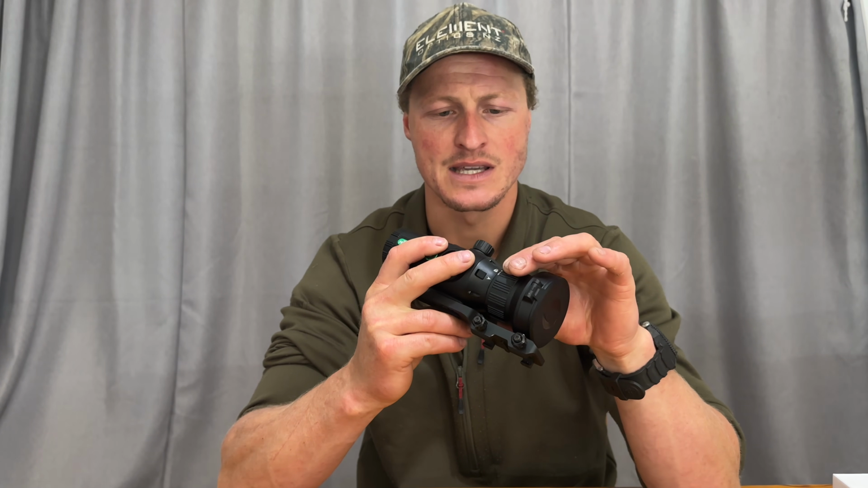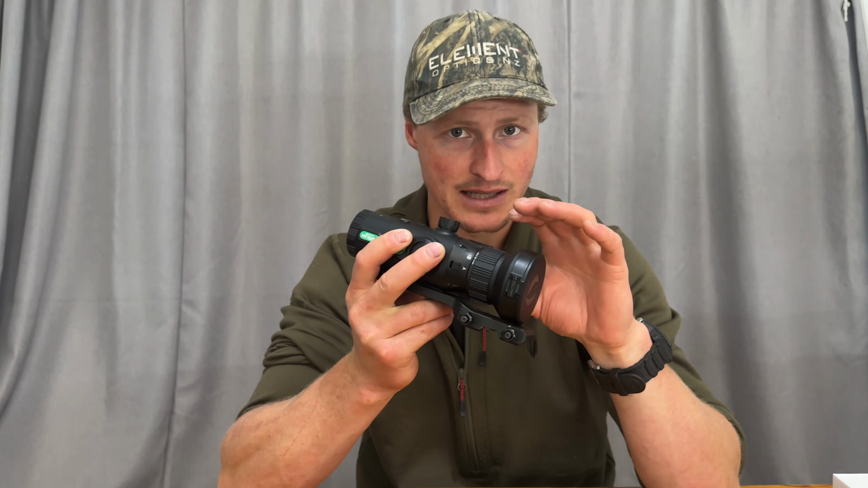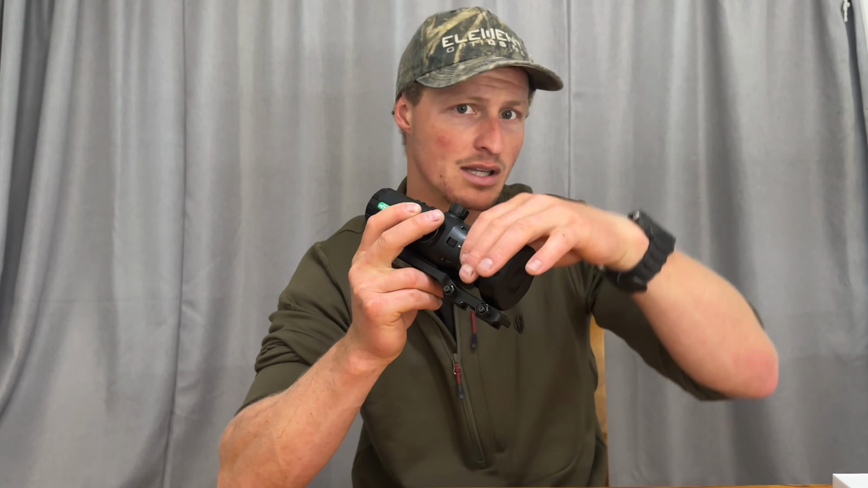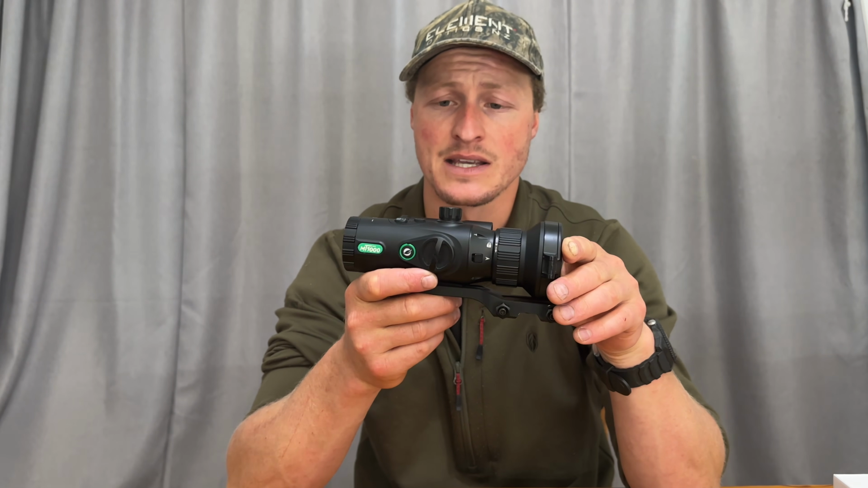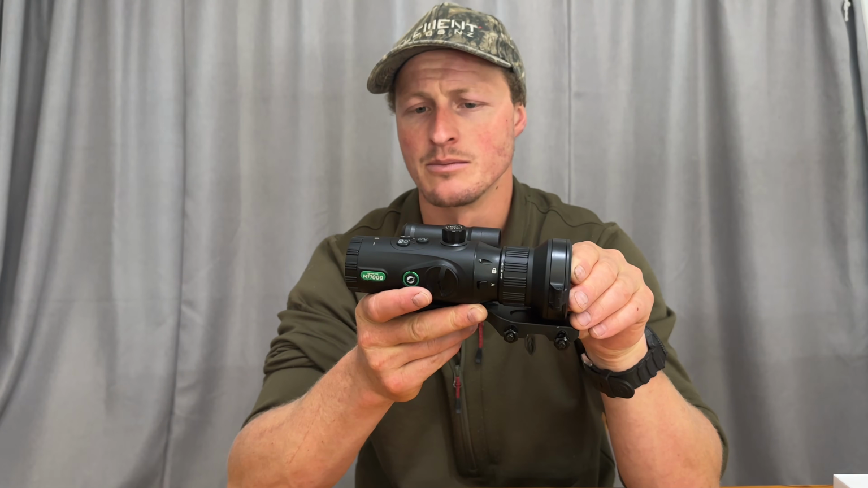This fine focus here at the front, very nice that you don't have to twist it too far to get there. Quite a lot of change, so it is quite a fine focus. This is nice that you're not having to really twist it around as you pan through different terrains at different distances. So yeah, detection range was fantastic, and the resolution and image quality was very, very good in my opinion.